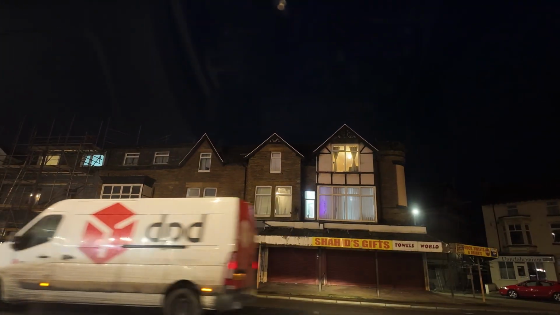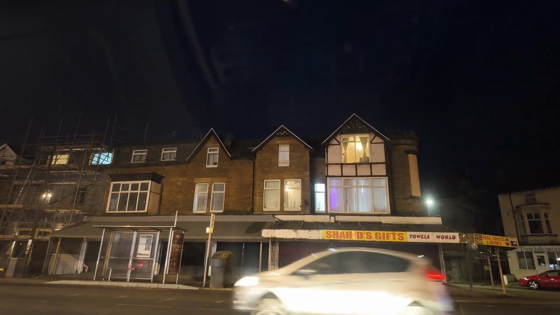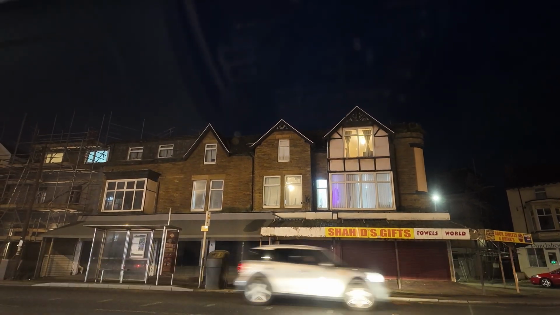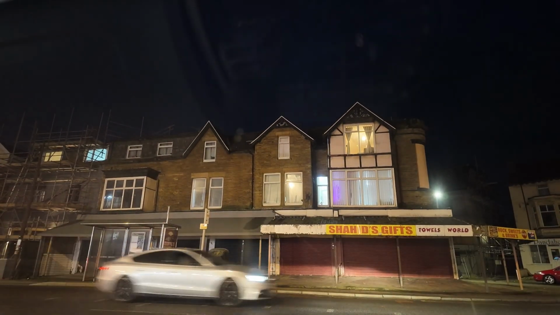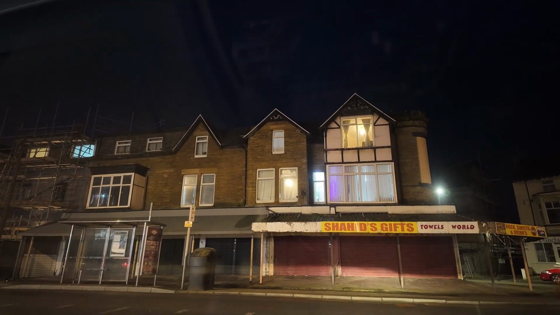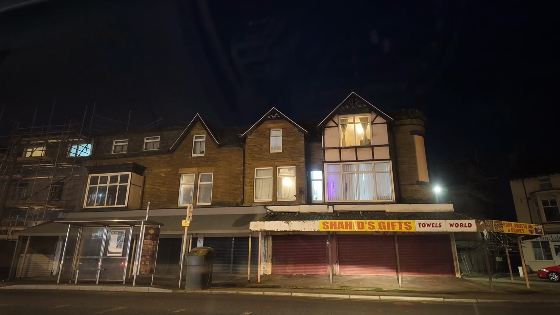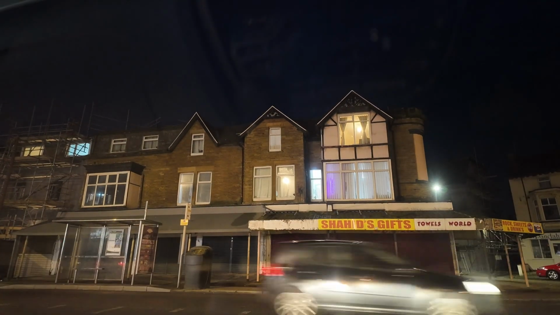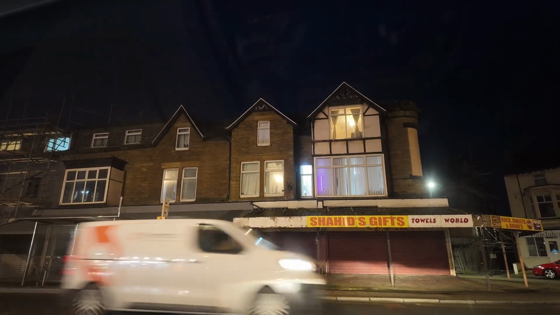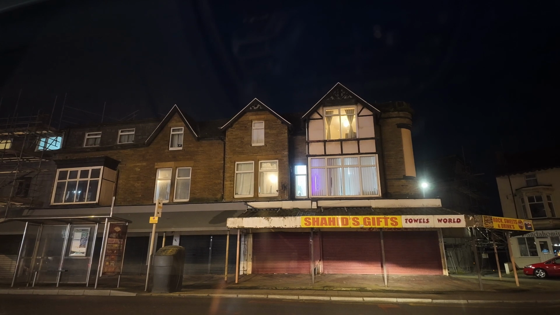Anyway, enough of that. We're just coming off Lonsdale Road now, and we're just going on to Lytham Road. As I say, it's 25 past 6 at the moment, so there'll probably be a lot of work traffic going. I can hear a Nina. I can't see exactly where it is, but I can hear it. Oh, here it is. It's just going past now, so I better stop here.